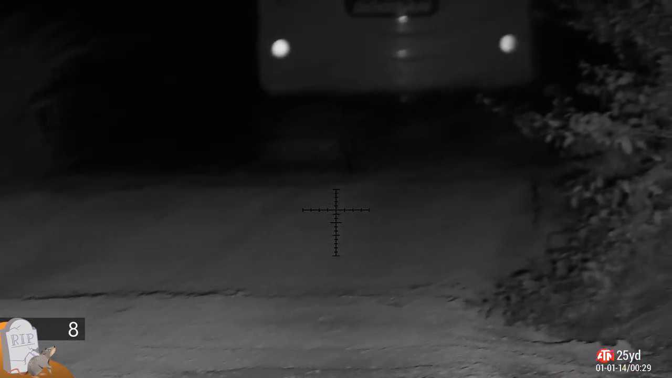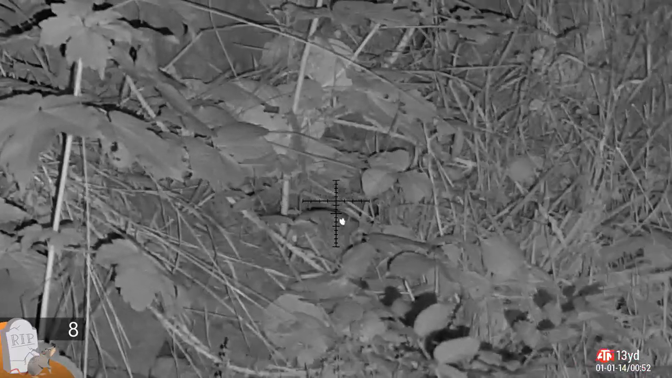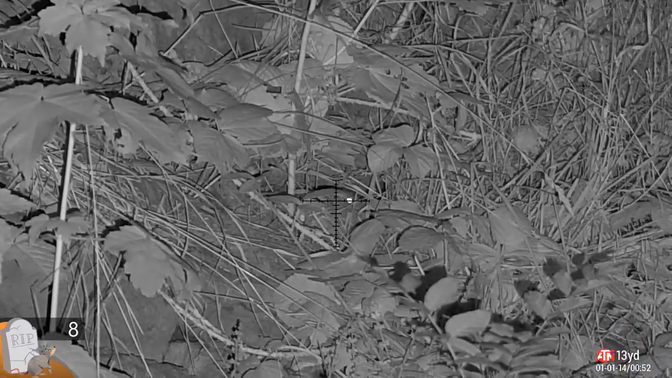He kicks around a little bit. Like I said, that's perfectly normal. And eventually I go and pick them up, put them in the bag with the rest. This one here was really difficult to get to, because I could see him perfectly fine on the thermal, but I could not get a bead on him to get the shot.